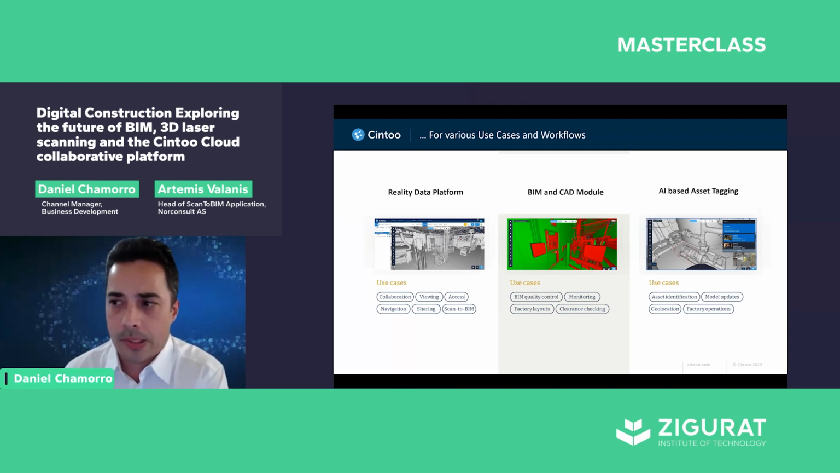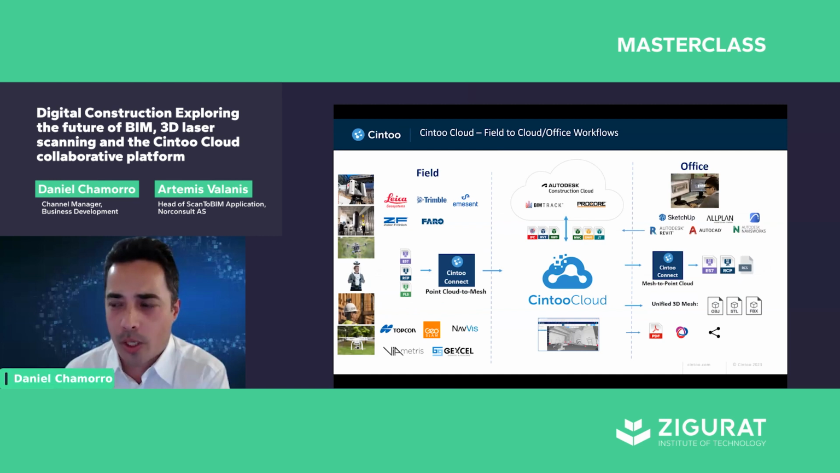Again, really interesting, but the most interesting part of our webinar today would be what Norconsult will show. So I will try to summarize that and give you a quick overview here. This is the field to cloud or field to office workflow that we have. On the left, you see the various solutions from different vendors for capturing data with different laser scanners, and you can upload with various industry formats like E57, RCP, FLS. You only have to install a simple app called Cintoo Connect, which would be uploading and meshing your data automatically.